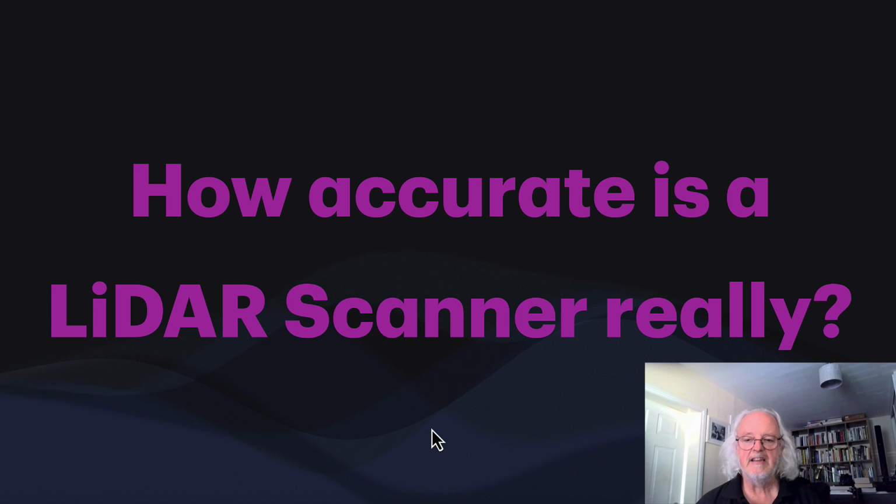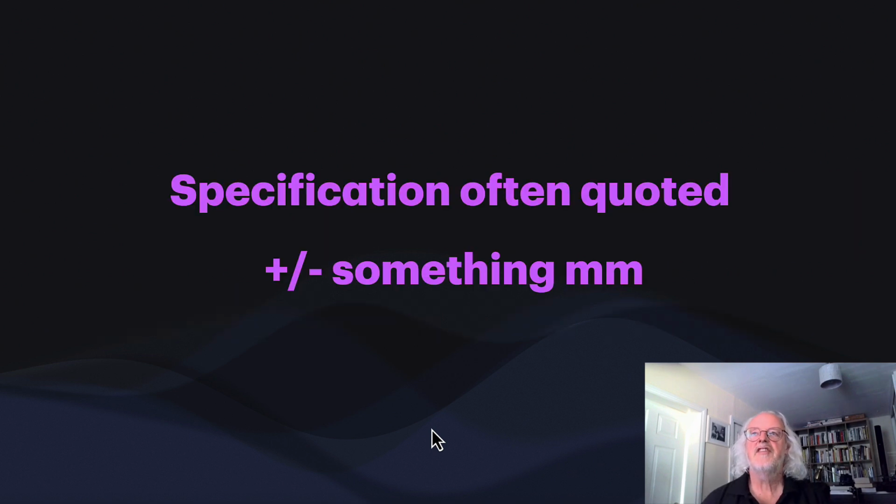Architects who are commissioning 3D model scanning or LiDAR scanning, and in some cases some surveyors themselves, quote accuracies, which you need to be a bit careful about what you say for a number of reasons. First off, the specification is often quoted as plus or minus something millimeters. Now that's straight out of the manufacturer specification, but a few things you need to remember about this.